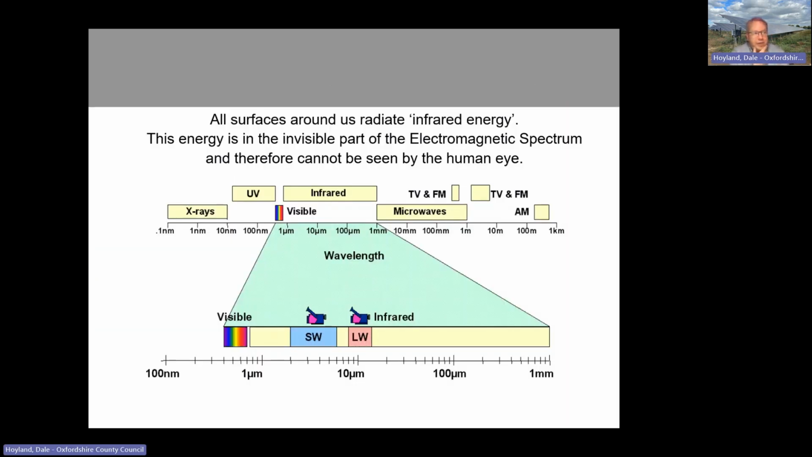So on to the bit that you've actually hopefully come here expecting. So first of all, just to say, the camera is simply converting an area of the electromagnetic spectrum, in terms of heat loss, into a visible color palette that we can see.